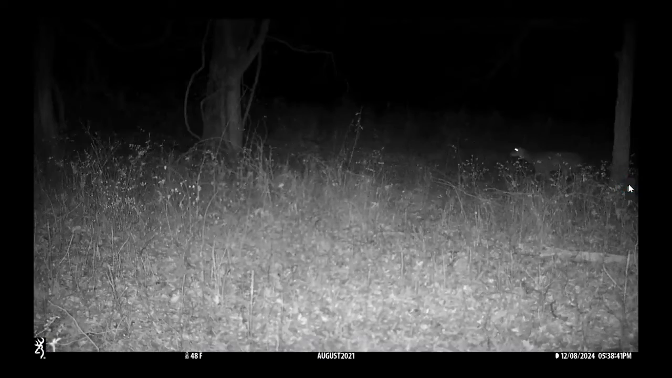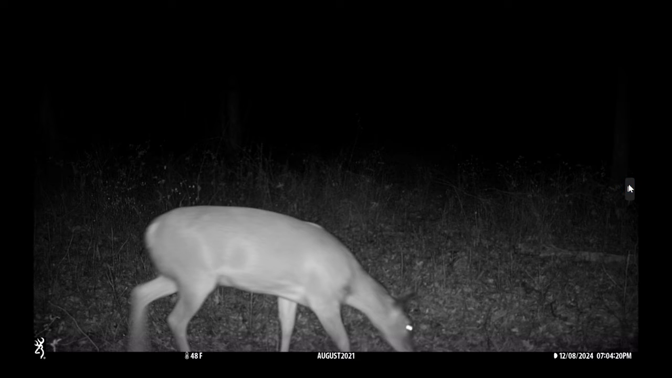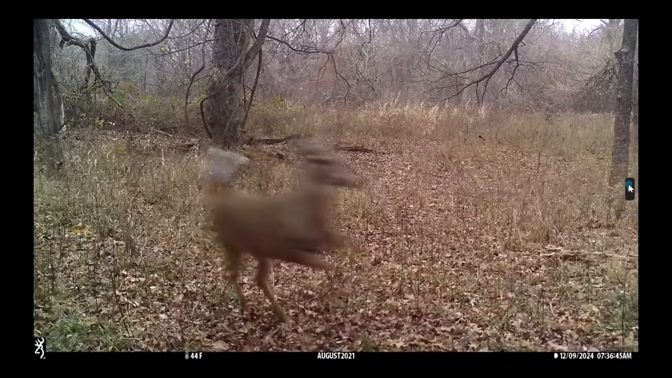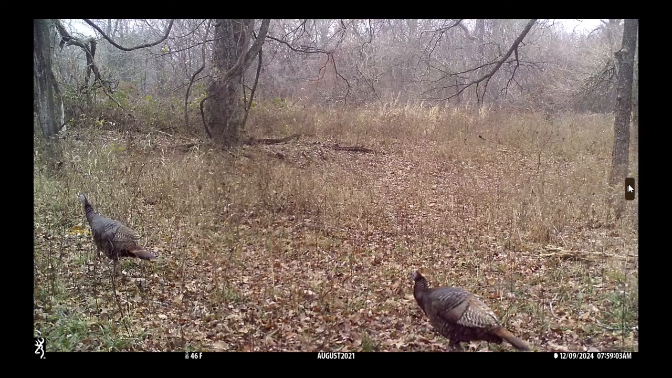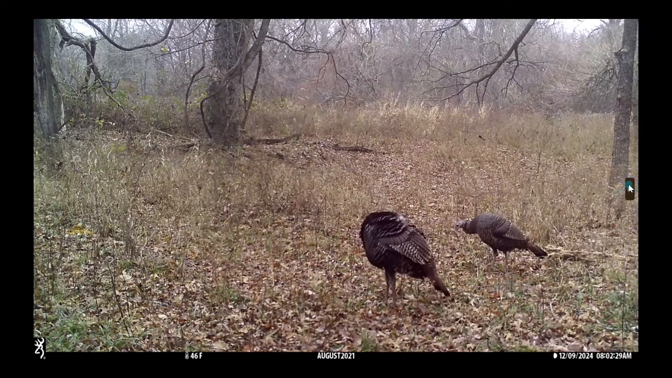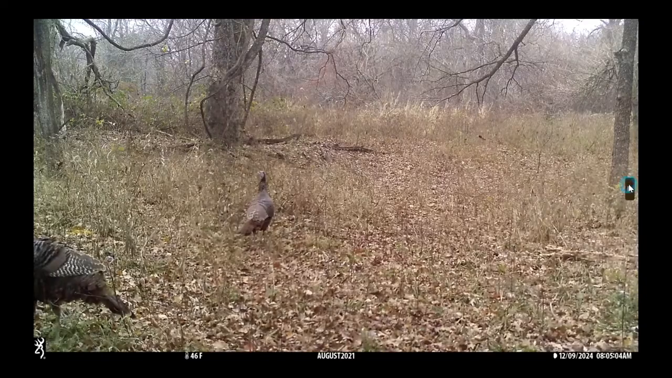They're back again. There's the deer again at nighttime. This was taken at 6:40 at night, 7 o'clock at night. This is back in the daytime, about 8 o'clock in the morning right here. Turkeys, and more turkeys. There's a lot of turkeys on this place.